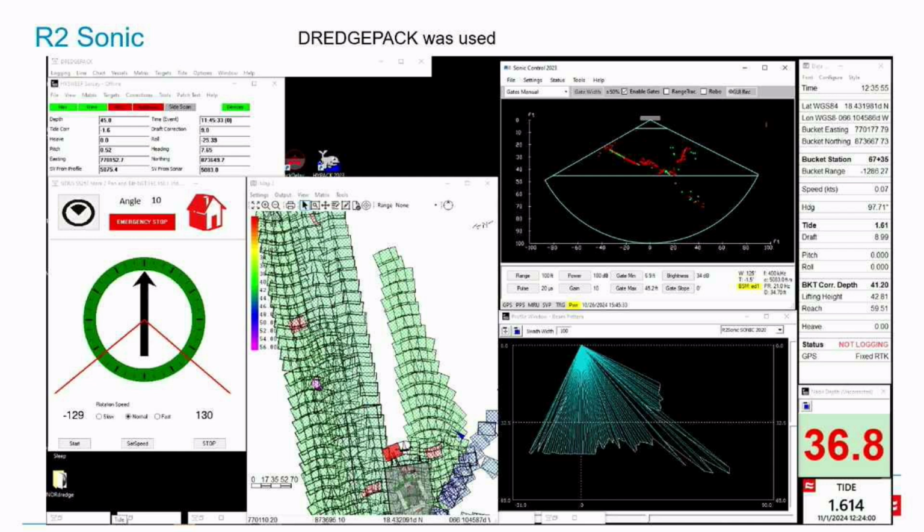And then on the left-hand side is how we control the Sidus rotator, and Jerry will be going over that a little bit more in depth. He was the one that created that, in tomorrow's presentation. But basically, with the red lines there, you can control the rotation limits, and that black arrow will show you exactly where the sonar currently is, and there are stop and start buttons up top.